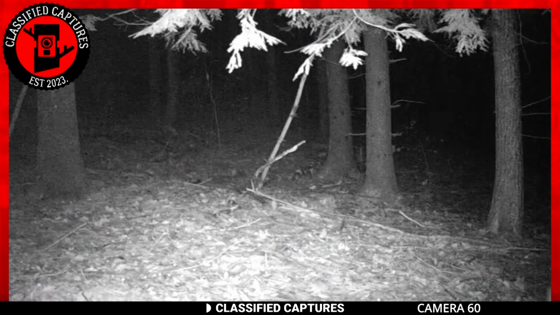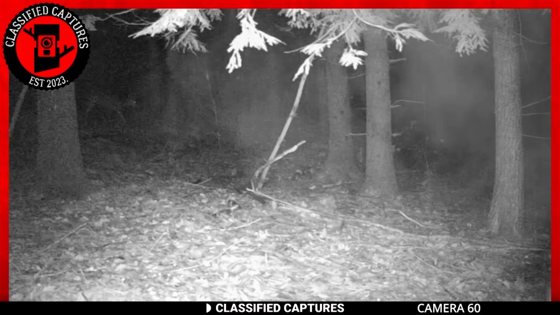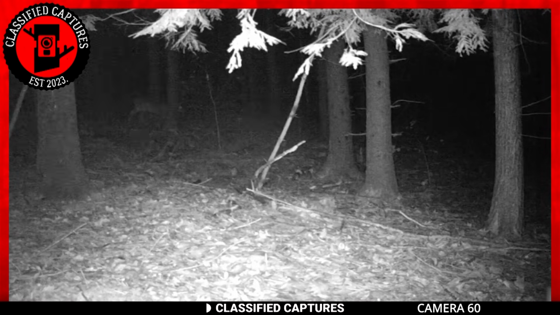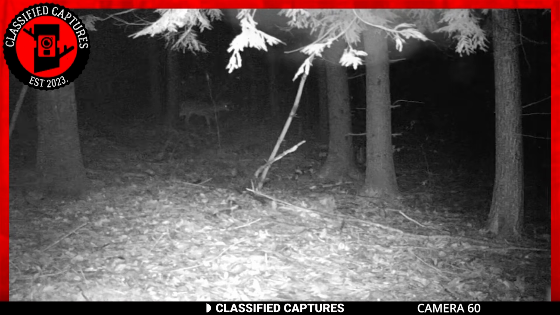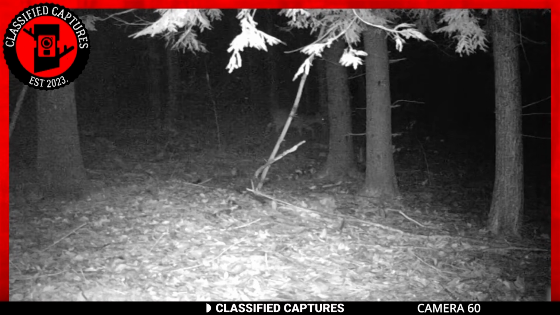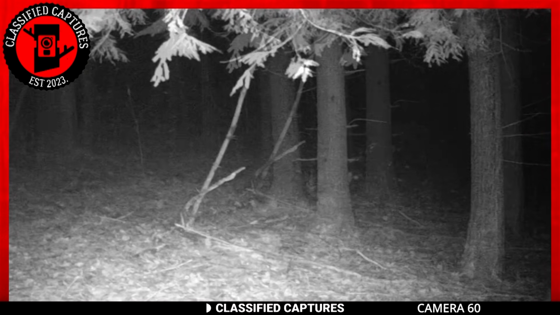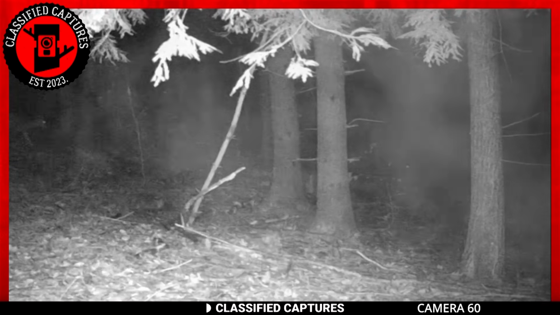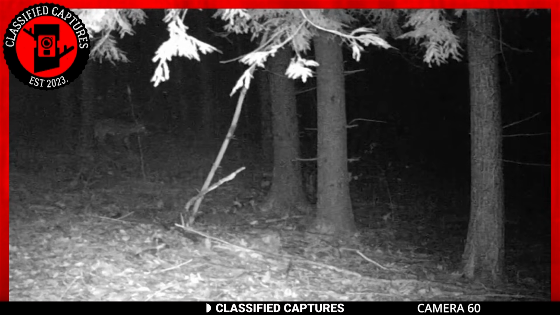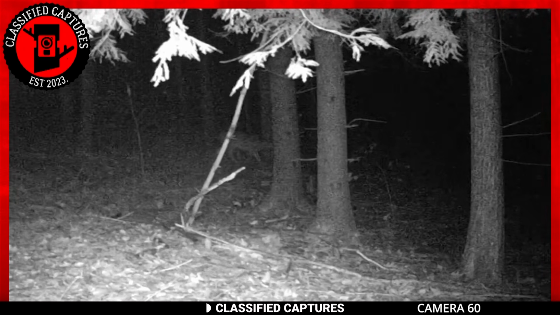The trail cam video you see on your screen captures an eerie and mysterious sight in the middle of the woods. In the early hours of the morning, around 3 a.m., a strange mist or smoke-like substance suddenly appears, seemingly emanating from above and right in front of the camera lens. The timing and appearance of this mist create an uncanny and otherworldly atmosphere.